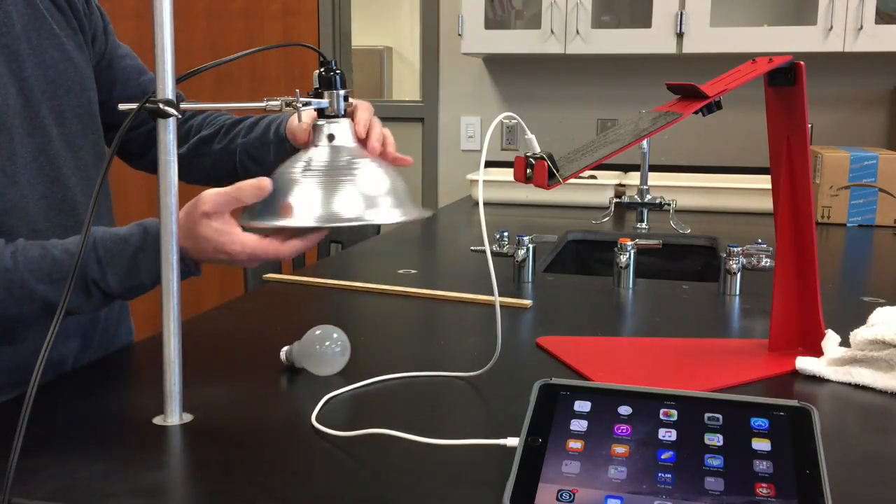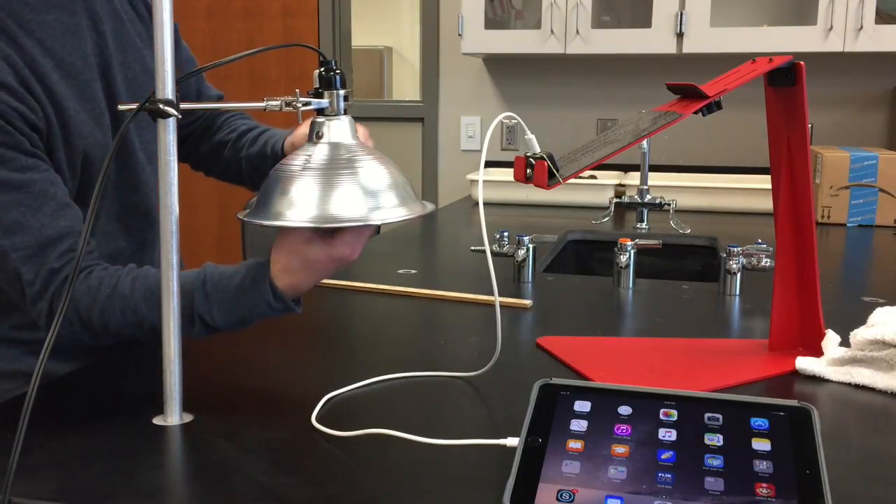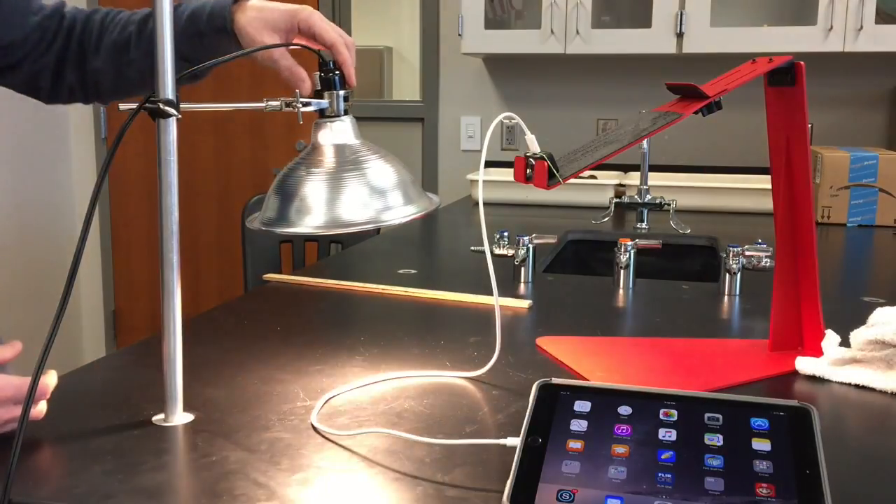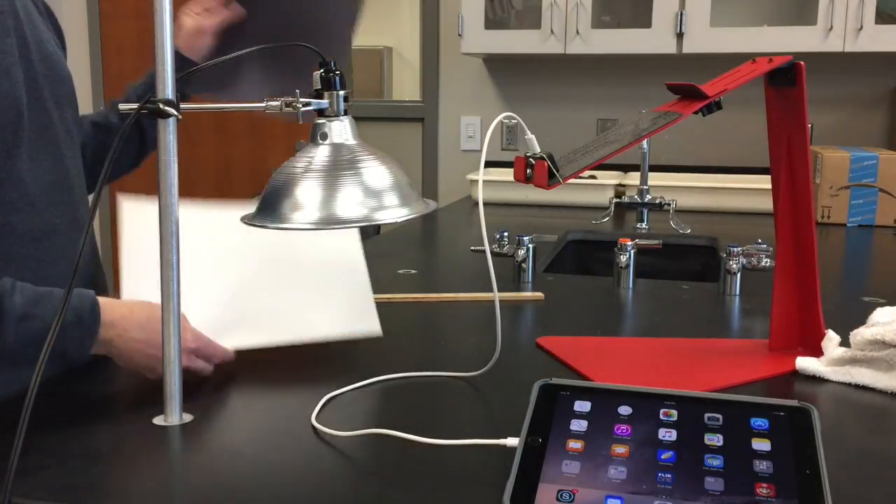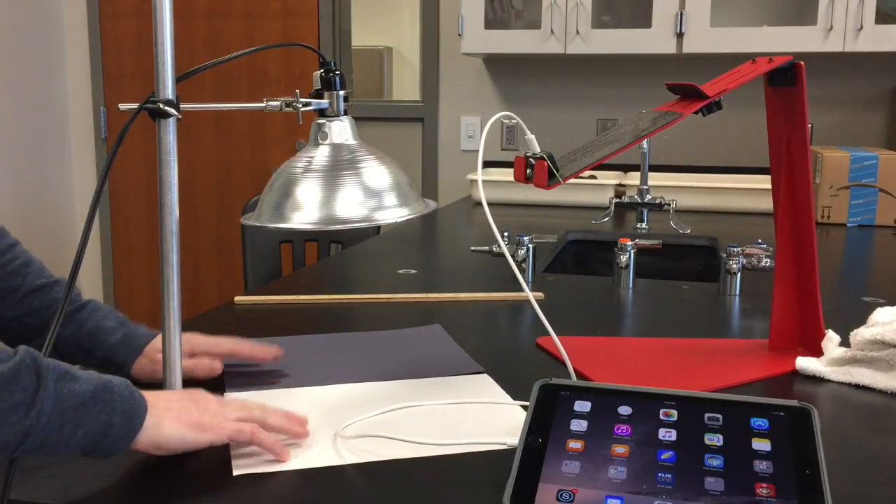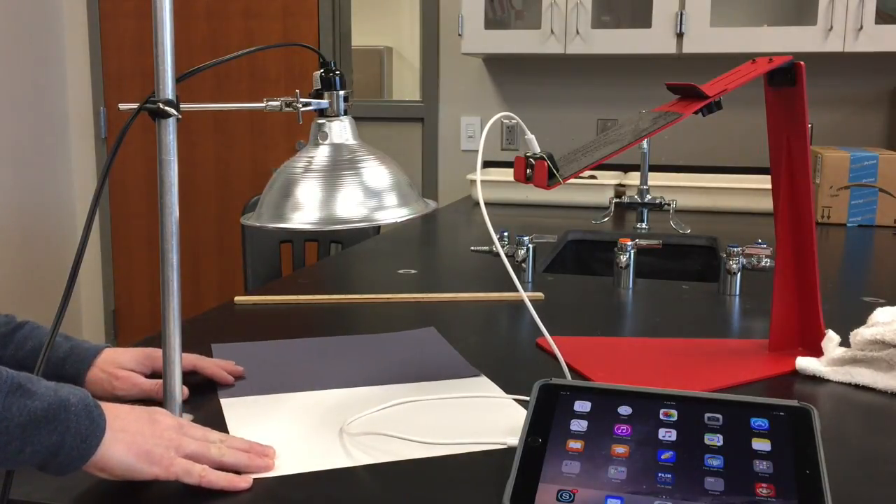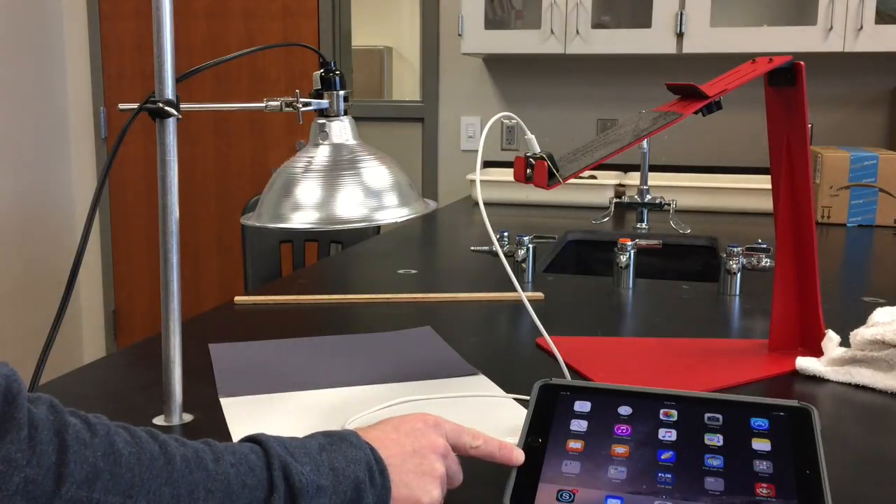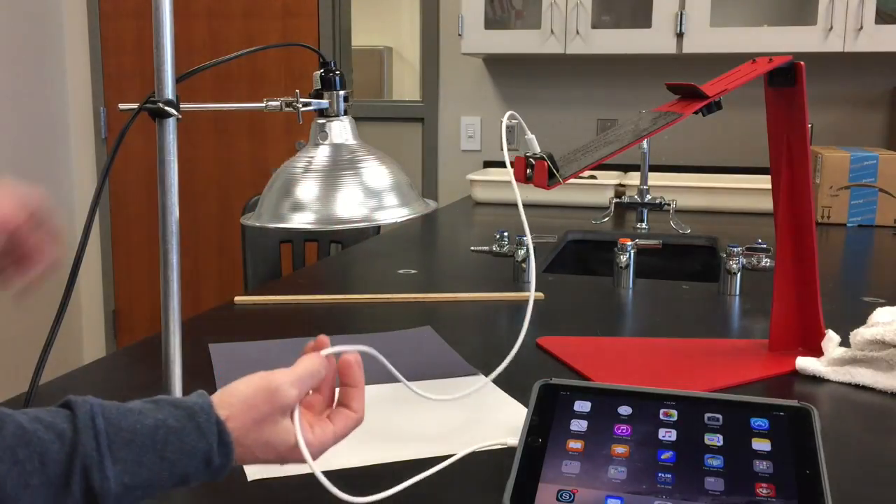So first attach this. Alright, then screw the light bulb in. Check, make sure it works. Alright, you'll need a piece of white and black paper to start. And just kind of line those up, center them underneath the light bulb there. Perfect.